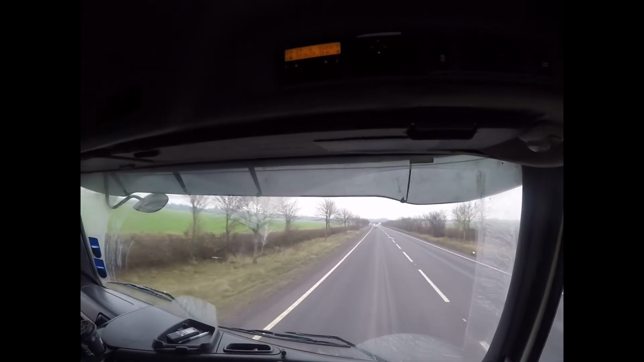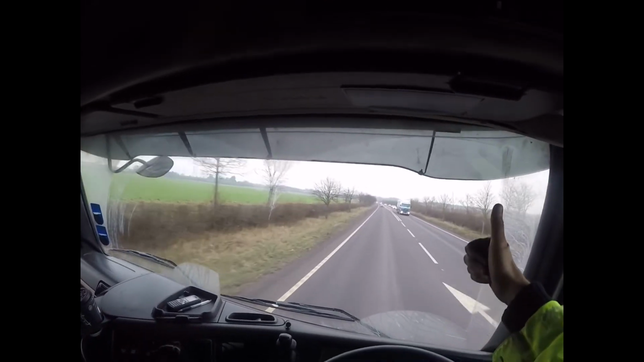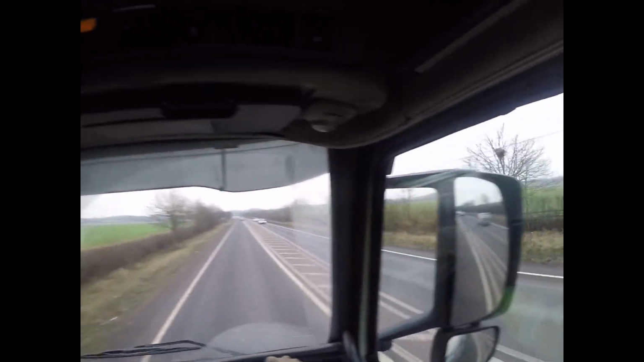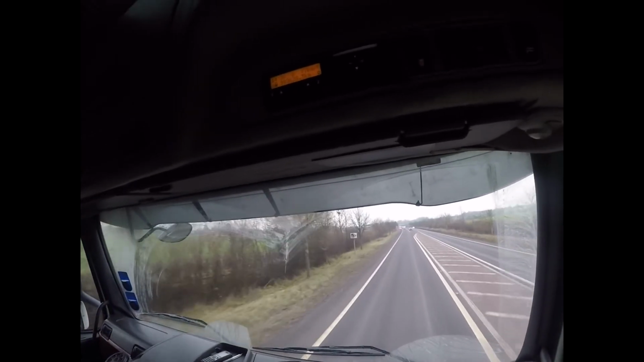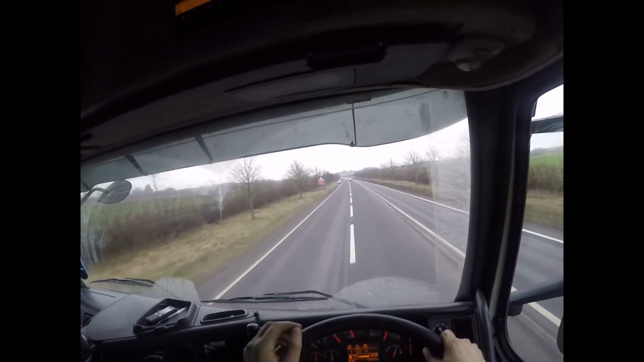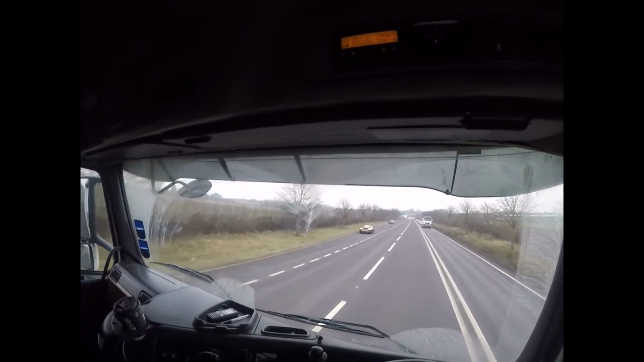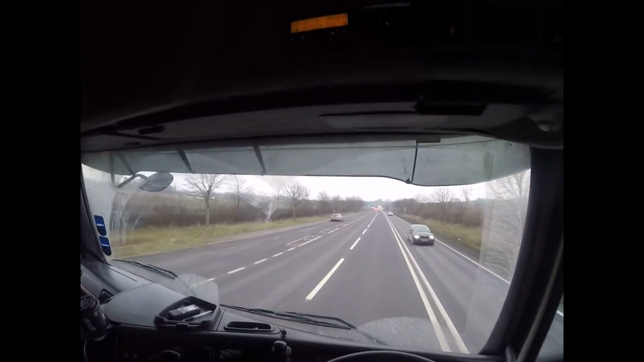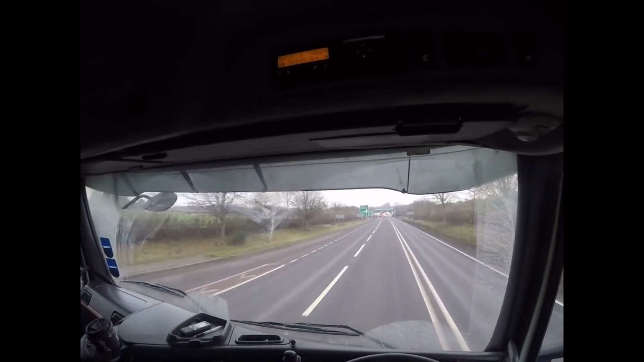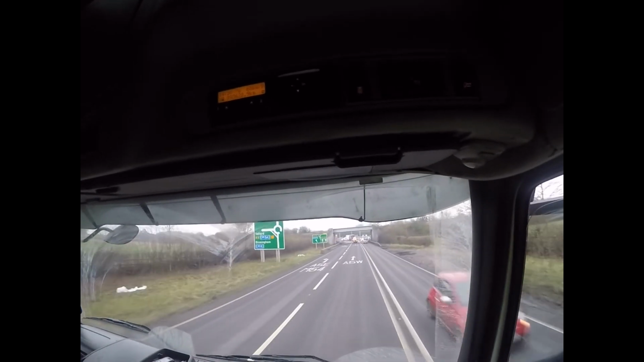Well, I'm on home turf now. About an hour and it'll start going dark. It's gone since midnight. I should just about make it home. It's 2:30 now. End of a long day.